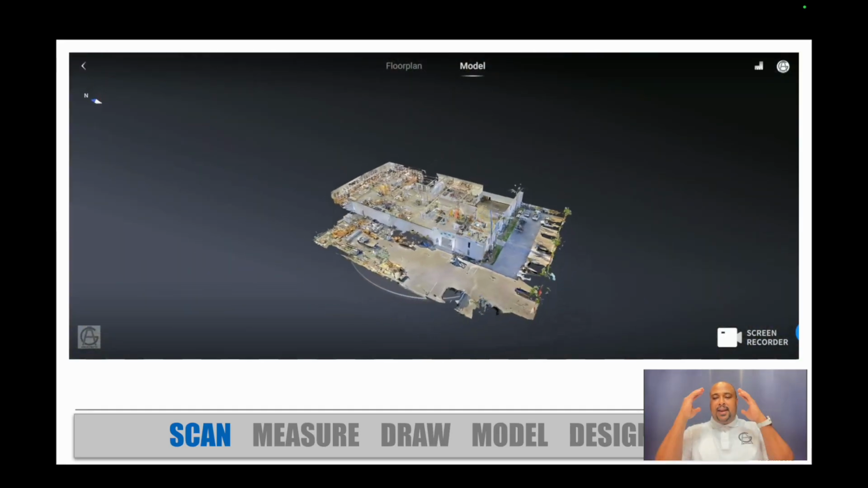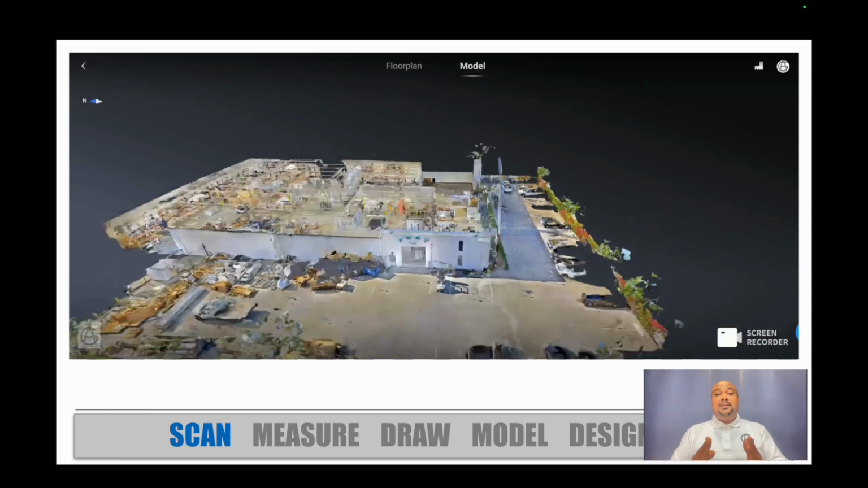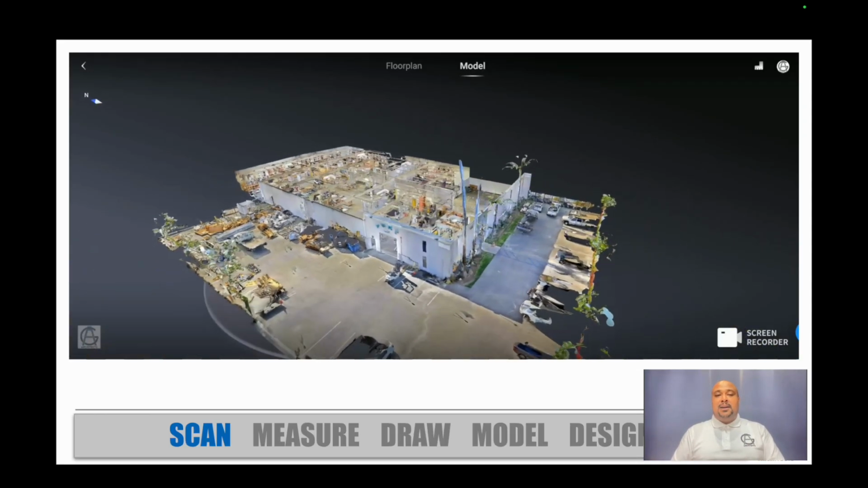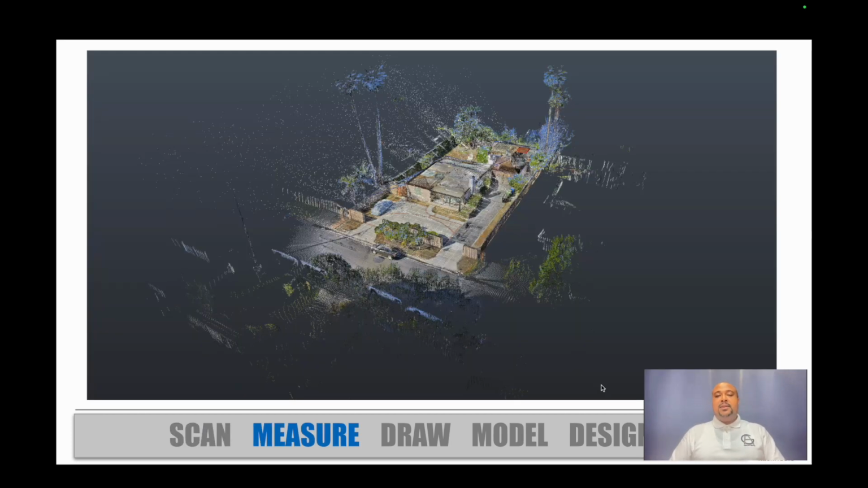Yeah, but so a project, if you want to kind of get an idea of how long this takes, this project that you see on the screen right now, this took about 3 hours. And I did the model and I did the floor plan for that one. So again, anyone can scan. So that takes you to the first chapter, which is called scan. Next, I'm going to talk about measure.